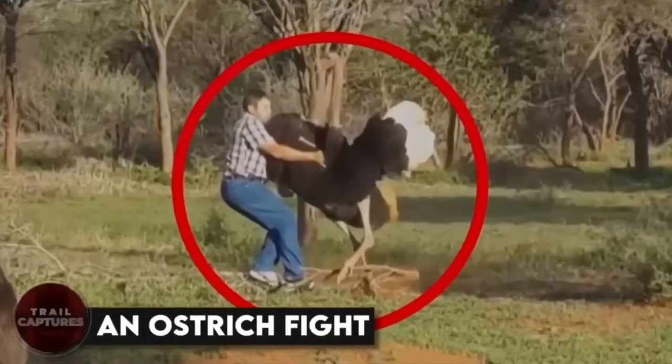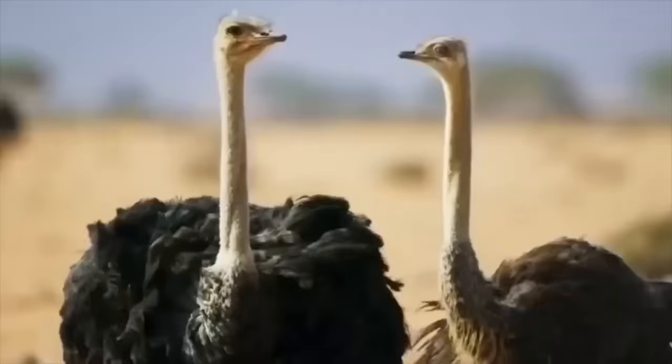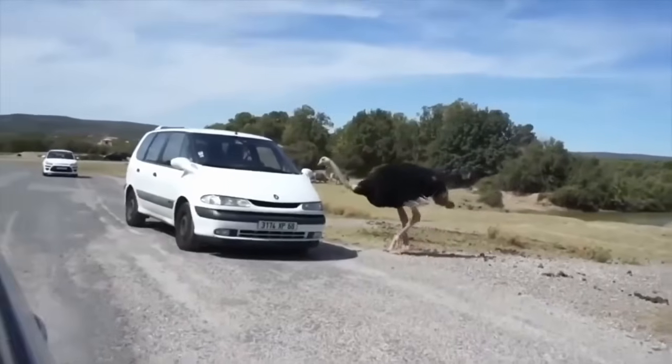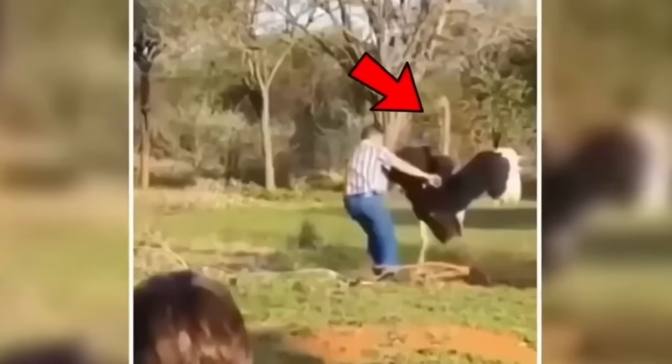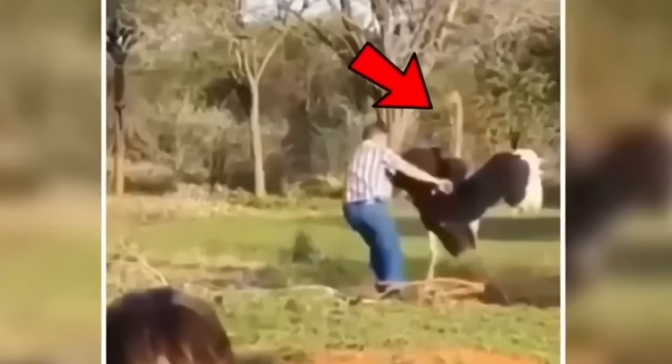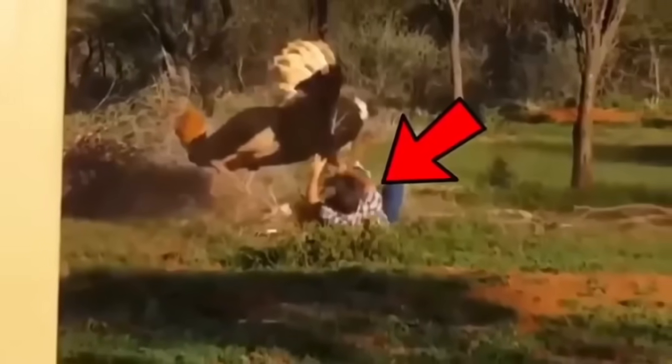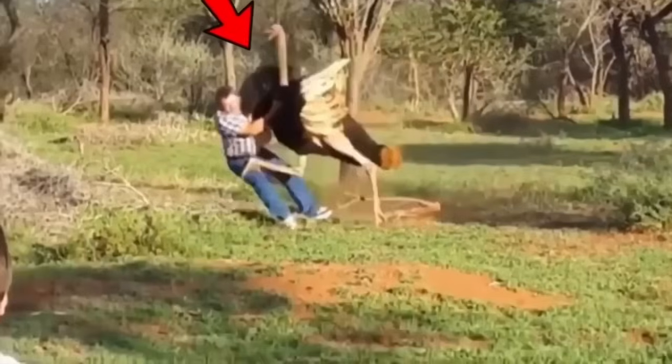An ostrich fight. Did you know that ostriches are the biggest and heaviest birds out there? Even though they're usually harmless and don't bite much, we found a video of one going berserk and attacking a man. A group of guys were just hanging out when suddenly the ostrich went after one of them. Made the bird so angry in the first place, doesn't it?